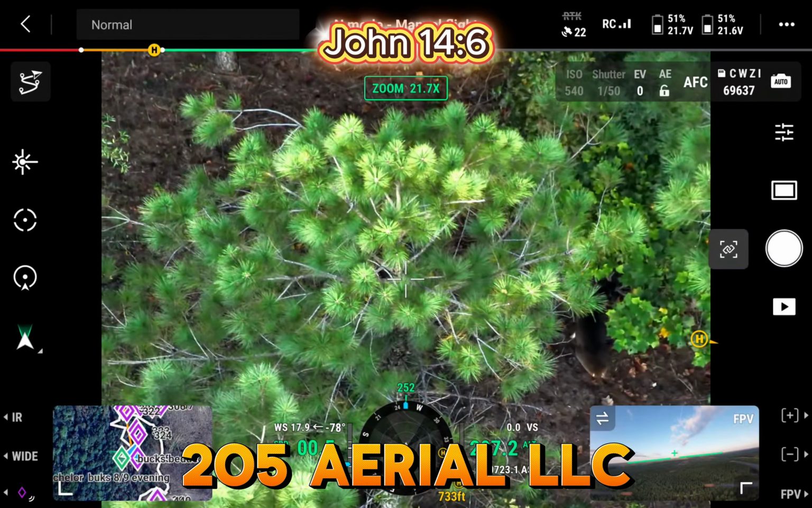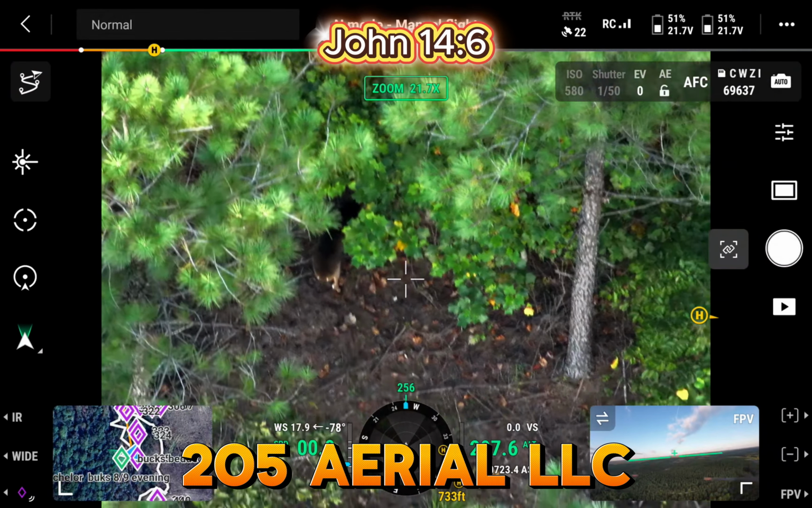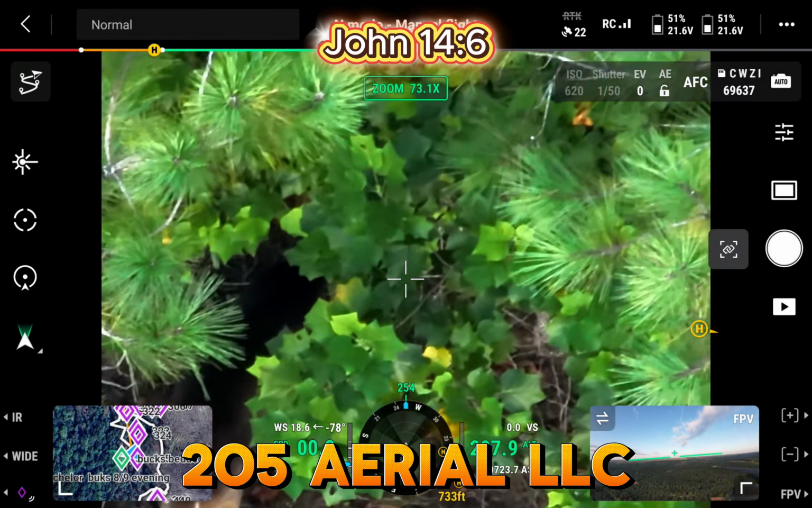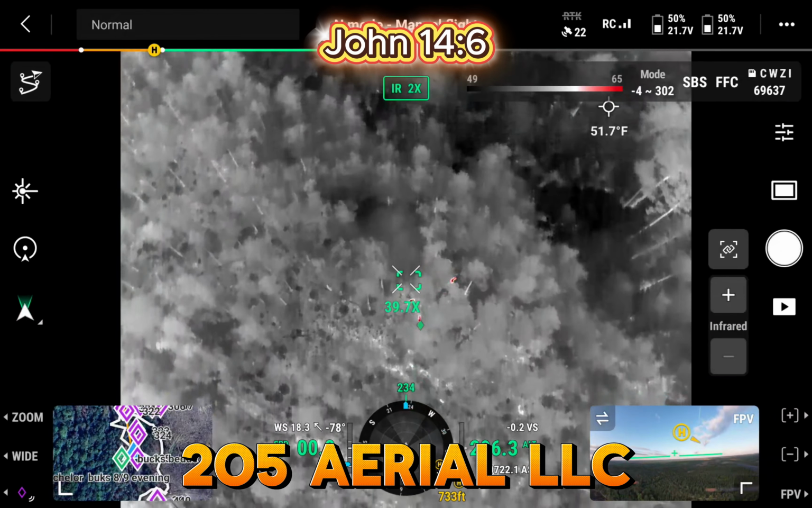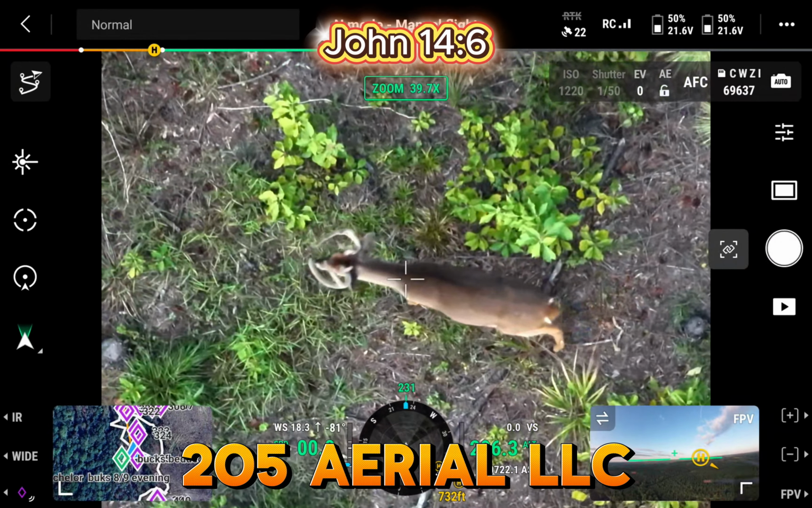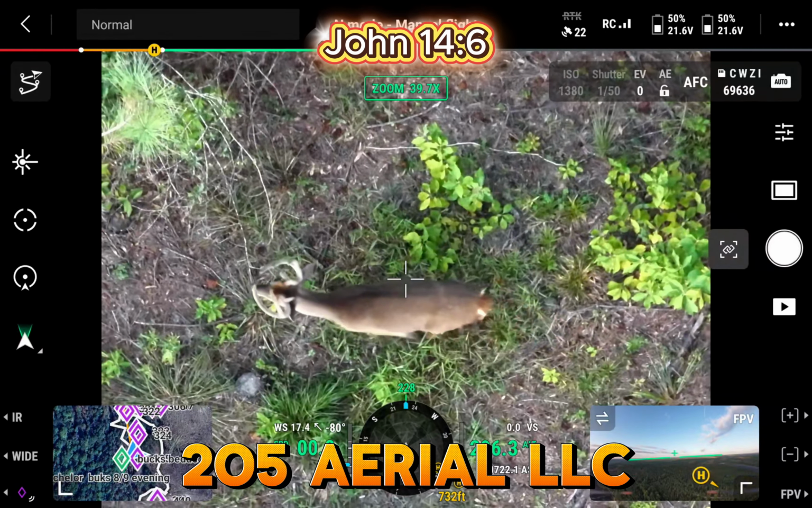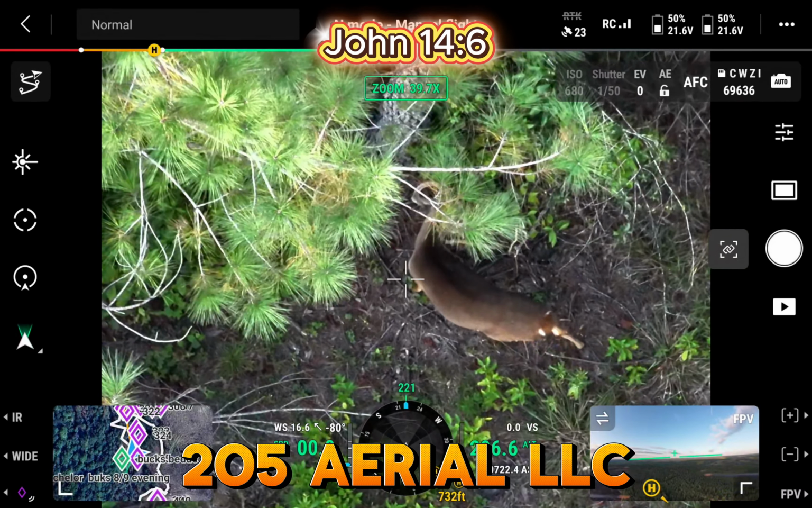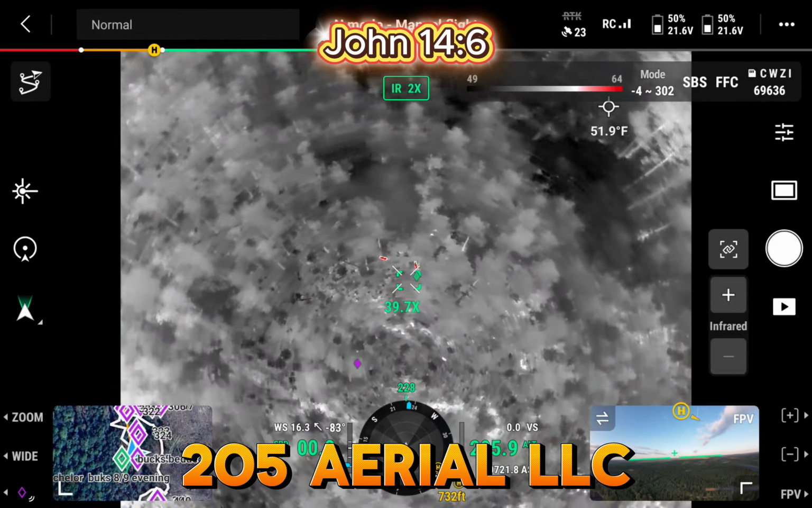Oops, lost him again. There he is. You just have to kind of pick your way through these pines and hardwoods right here. It makes it a little challenging where they're at. There we go, there's one. And he disappears. He's directly under the drone though, so he's going to be a little harder to see.